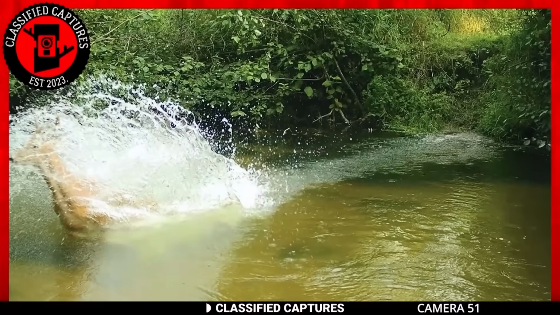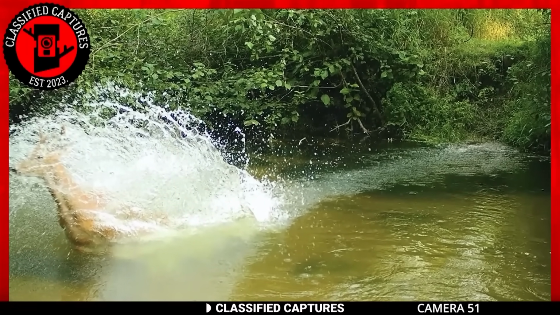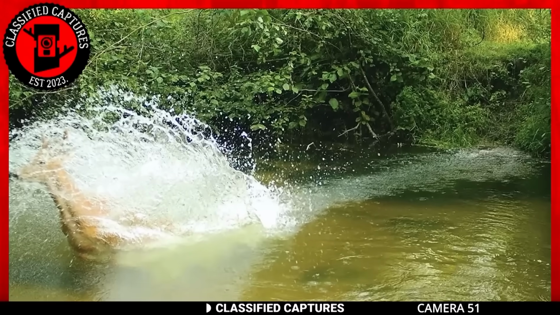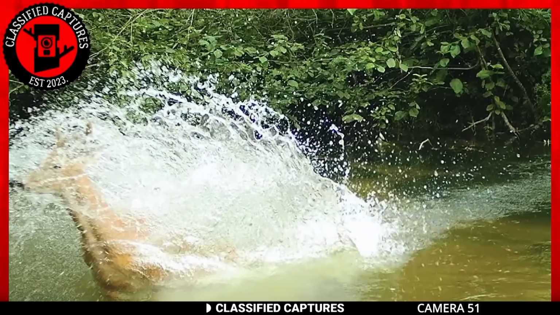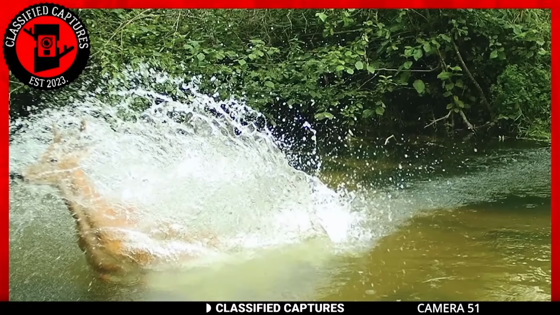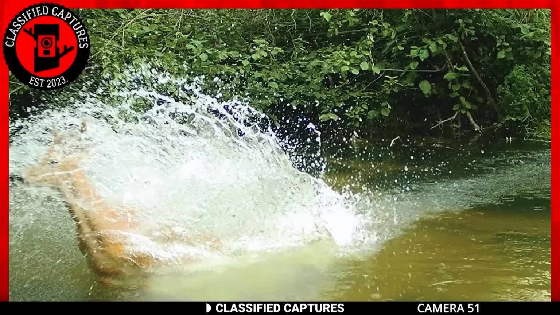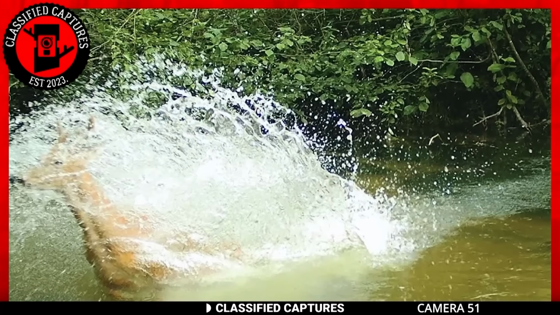Next, we have this beautiful capture that brought tears to my eyes. And yes, that's an exaggeration, but the beauty of the picture isn't. Have a look. That's a beautiful doe moving through the water. Whoever placed this trail cam where it's positioned definitely knew what they were doing. It's not every day you see a beautiful capture.